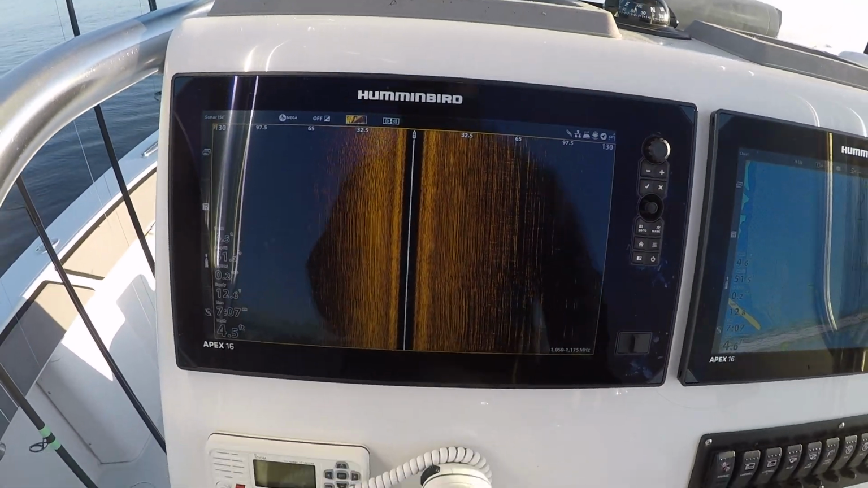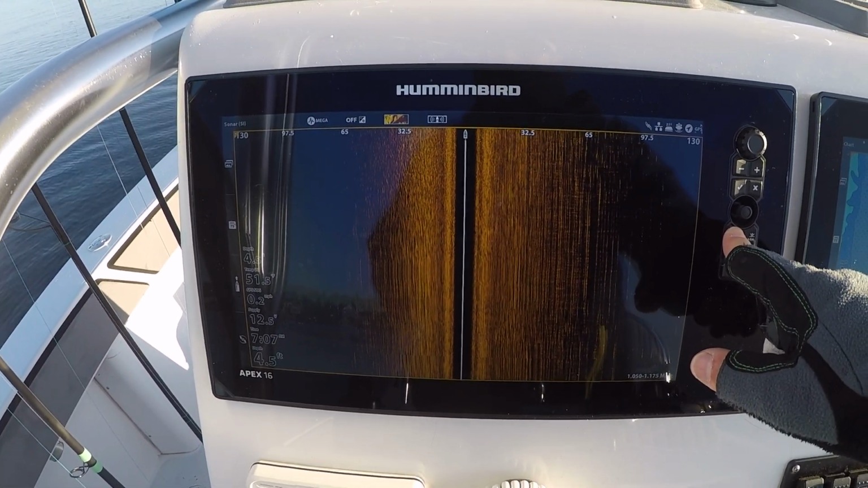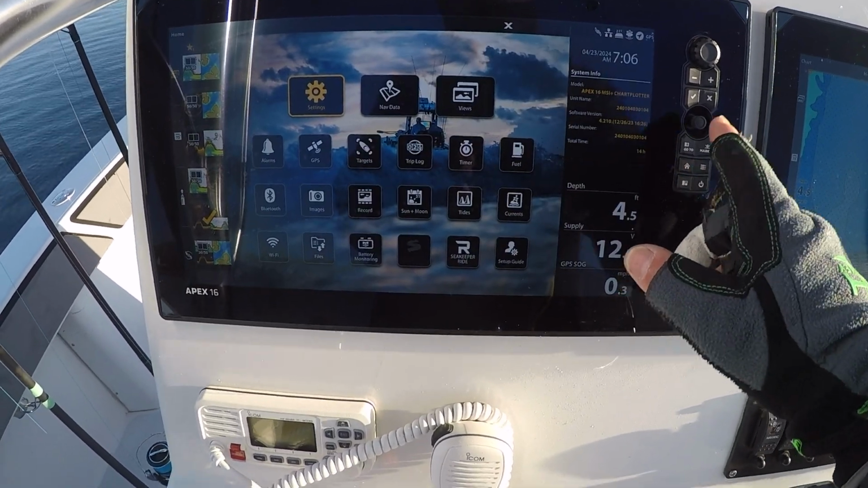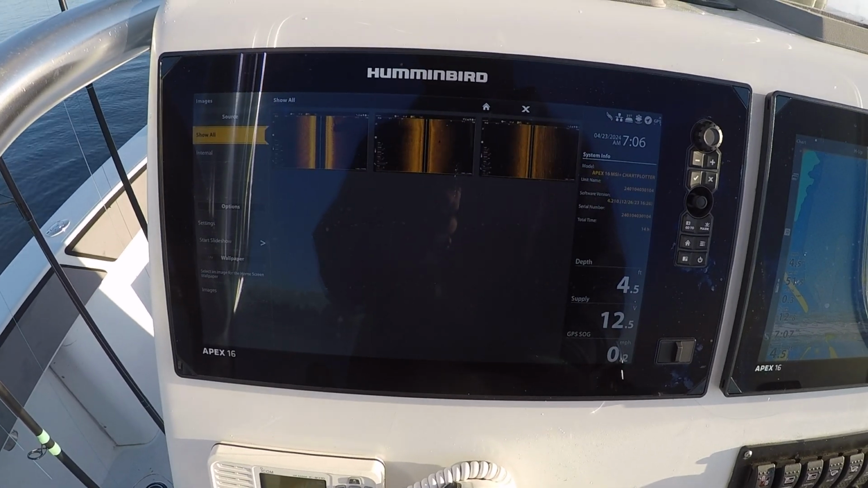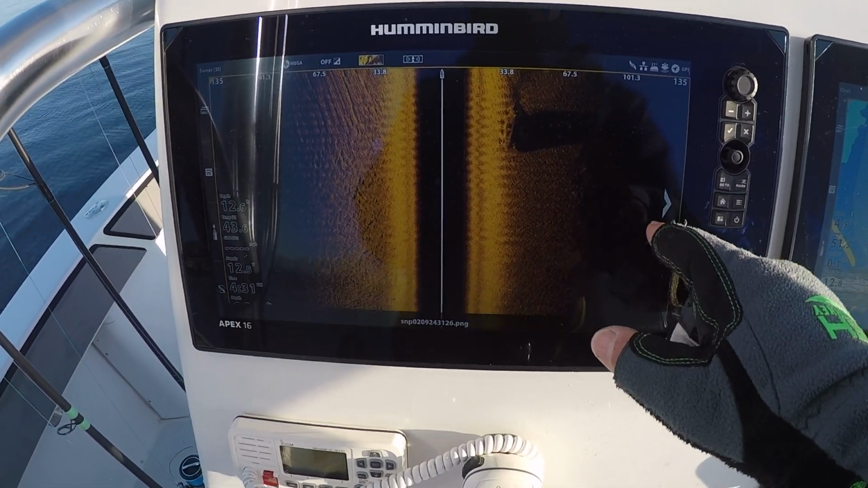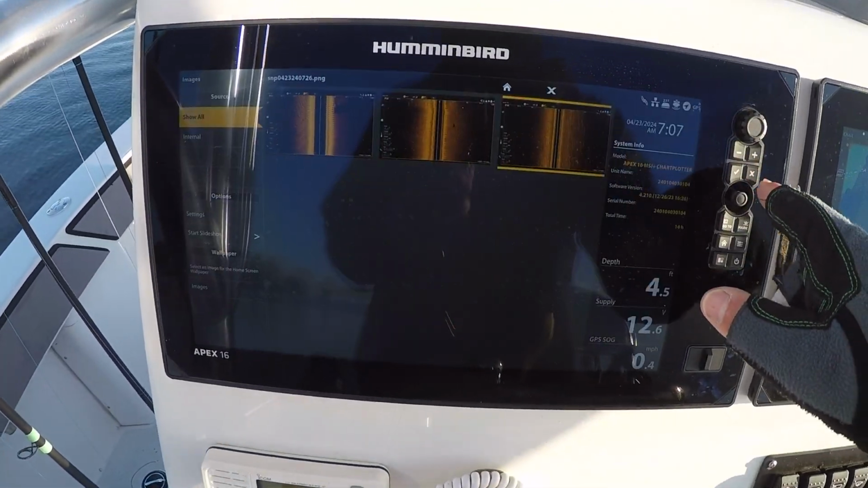Another cool feature, if I see something neat on my sonar and I want to screenshot it, I press and hold this camera button right there, and that will take a screenshot. And then if I want to go check out these screenshots, I'm going to go to my home menu, go to images. Now I can look at, there's a boat I marked the other day. Someone sank their boat. Striper right there, and that's the screenshot I just took.